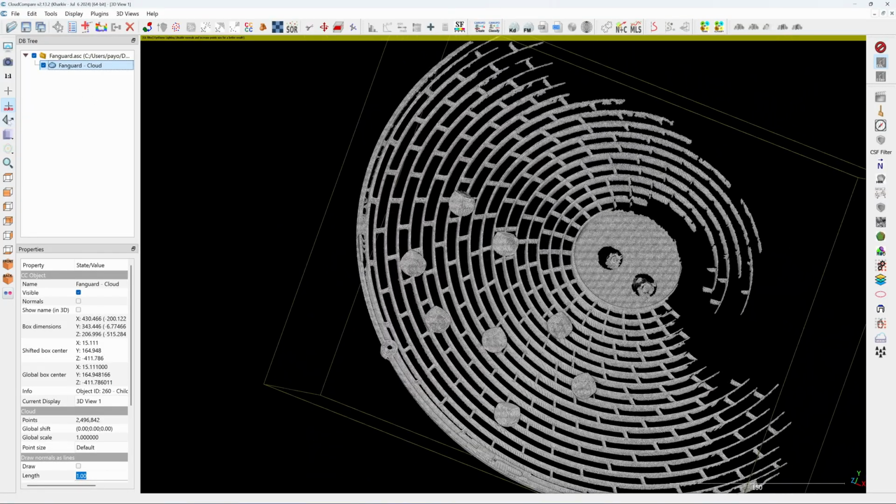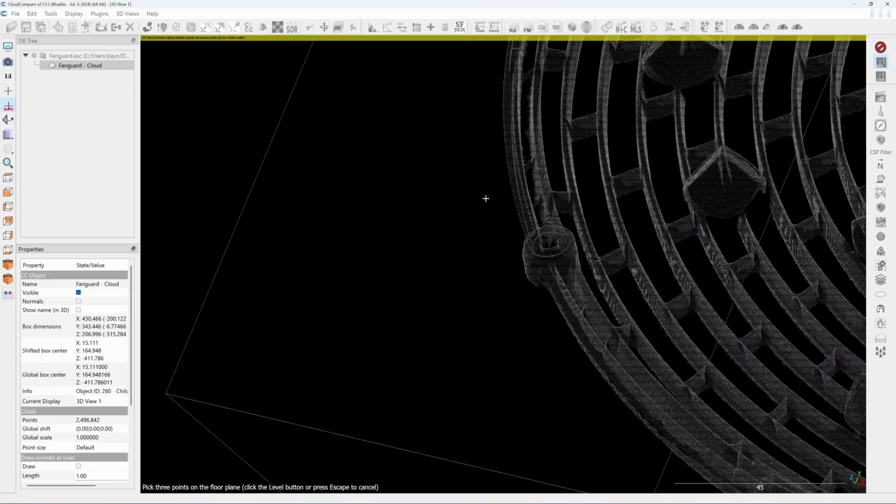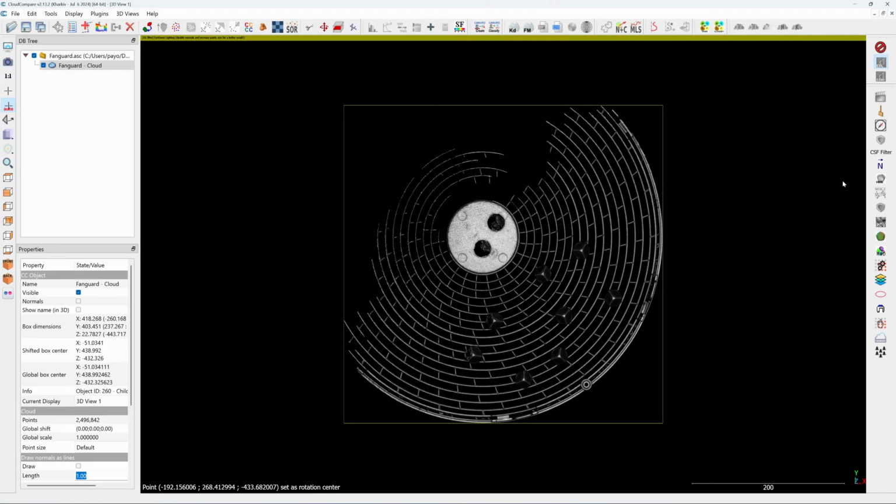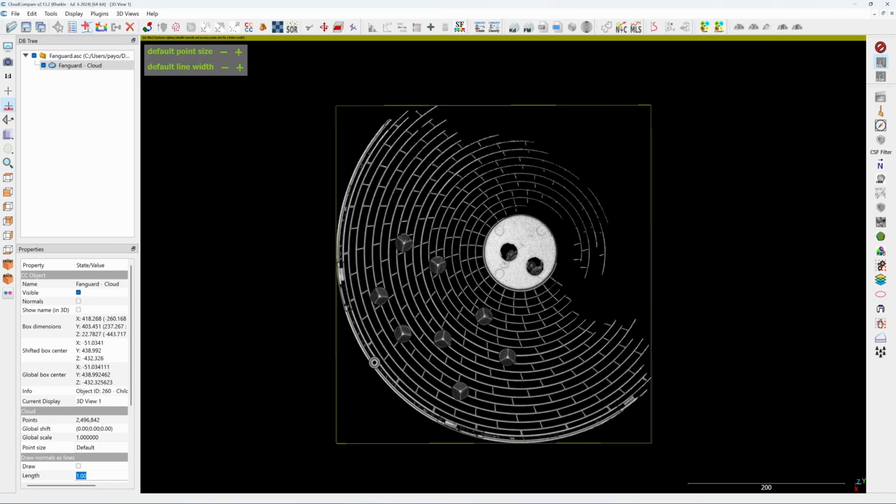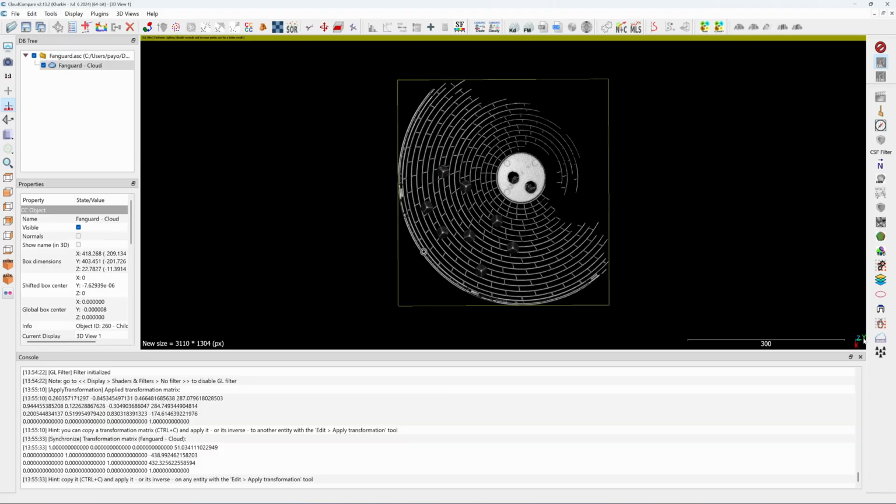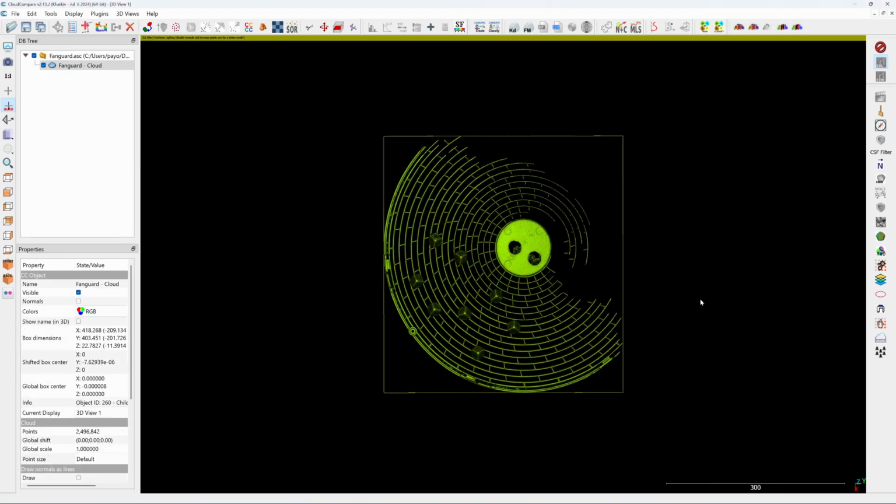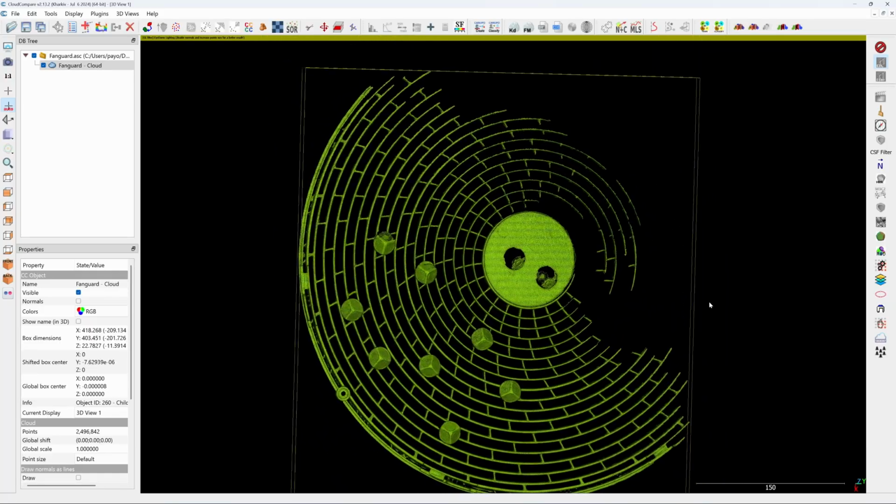So I will choose the mounting points to be aligned to the XY plane. I will choose this corner 1 because this is going to be the mounting point, then 2 and 3. So now it's aligned to the XY plane, and this is the C direction. Next I'm going to move this point cloud to the origin. So now it's moved. Let me change the color. It's my favorite color, bright green. It's quite visible when I use a black background.